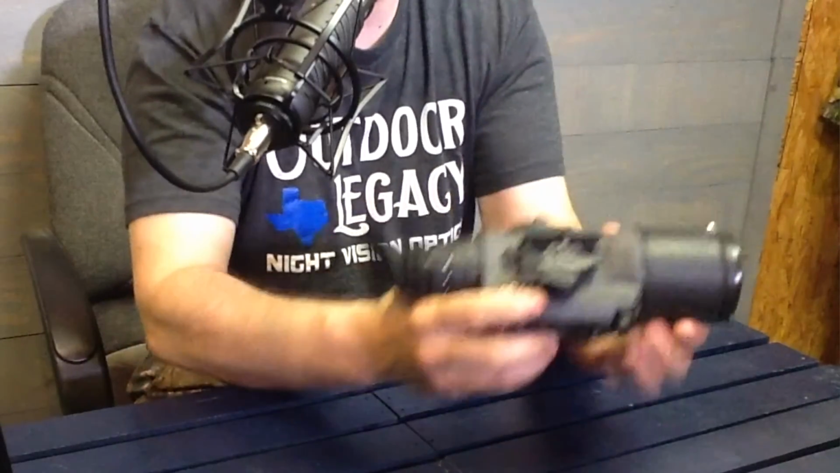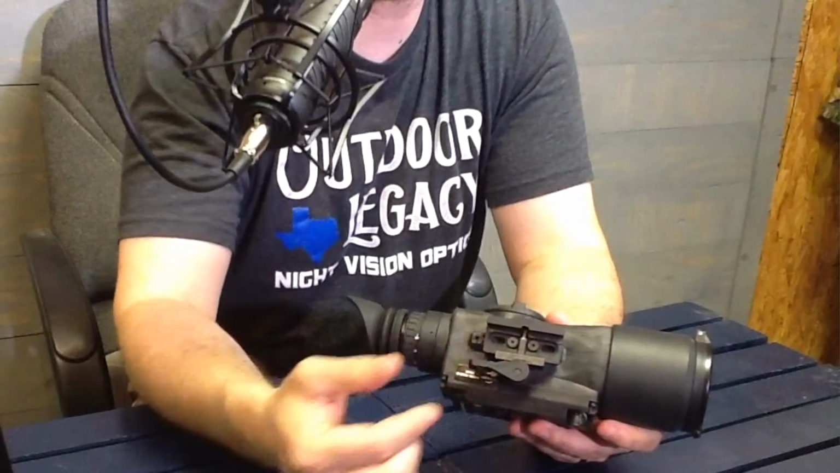So I think it has a beautiful image. The 640 resolution, the BAE core produces a great image. It's got a very high quality American Defense quick detach mount on it, as you can see. It's got a one throw lever on there.